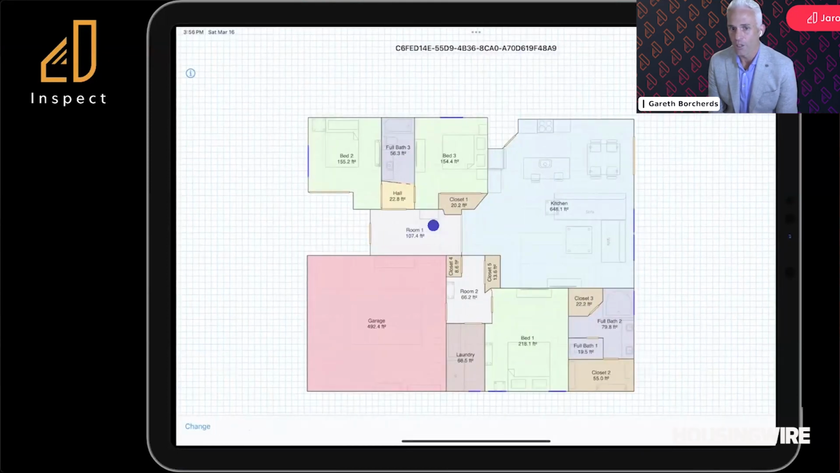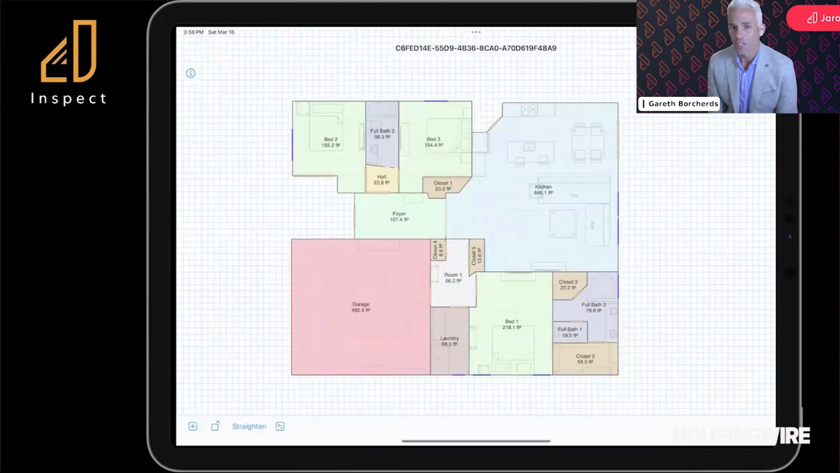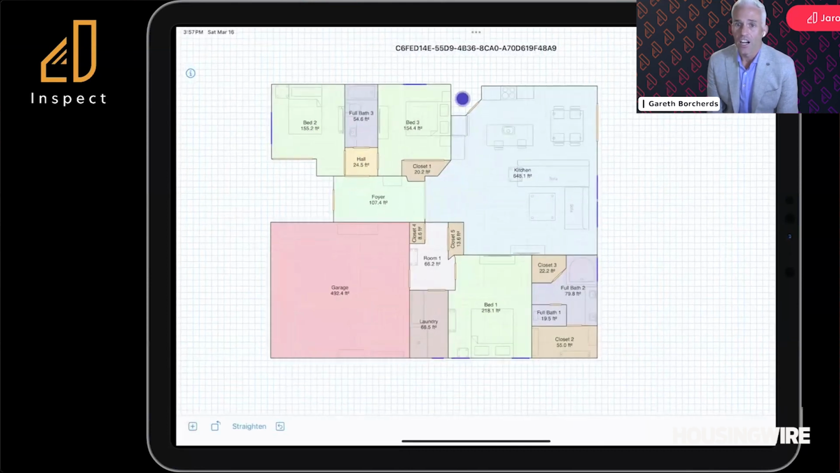Relabel some of the rooms it didn't auto-detect, and then I'm going to clean up some of the walls and some of the tight quarters. But you'll notice that it captures closets that were drawn that I didn't actually scan to get an accurate square footage of those. And you can see how easy it is to clean this up, add in a door, go through and do that.